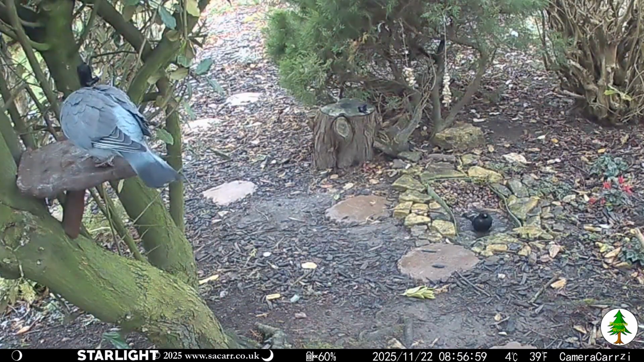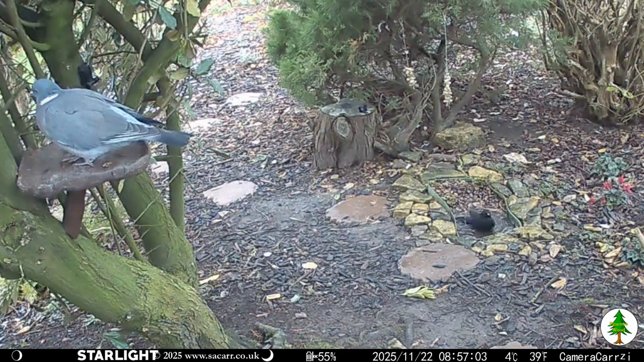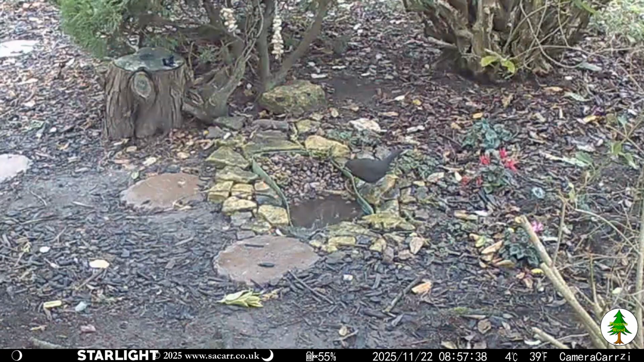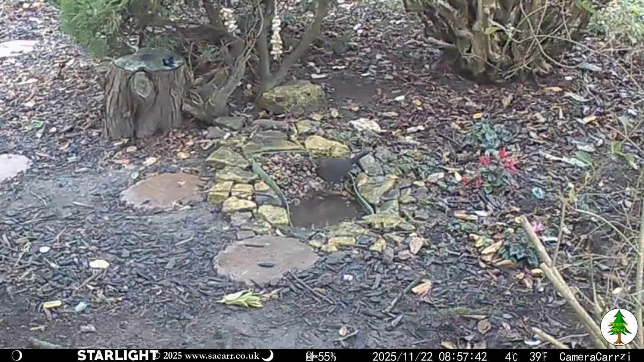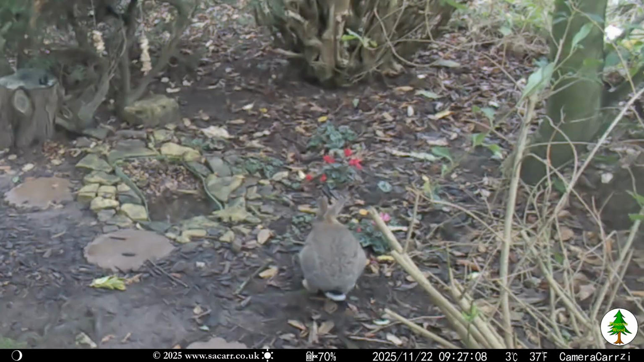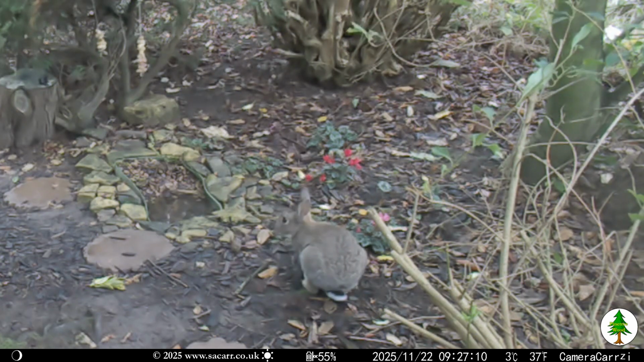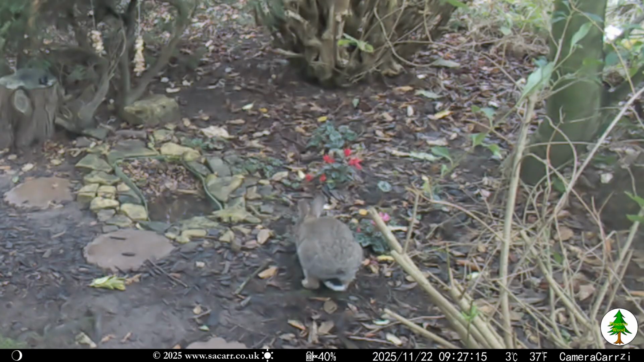Just before 9 a.m, the male blackbird was in the pond, while the pigeon was still expecting breakfast. Shortly after, a female blackbird was back at the pond. Half an hour later, the rabbit was on its way through the wood, probably to sit and eat the dandelions on the lawn.